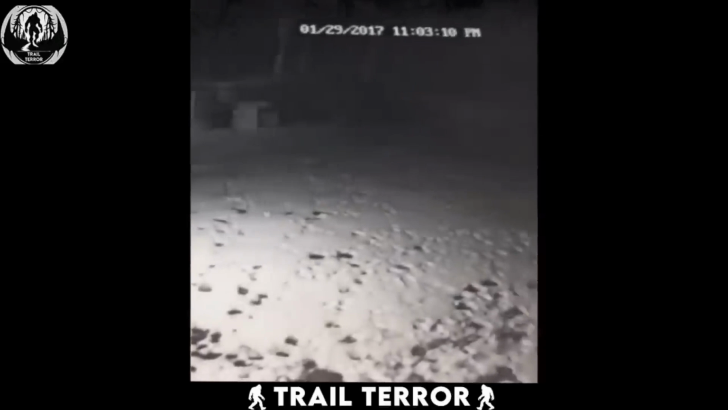The figure possesses an unusually tall body frame, with remarkably long legs. While some viewers might speculate that it's a human dressed in black overalls, the length of the creature's legs raises doubts about its human origin. What adds to the eerie vibe is the apparent avoidance of the camera. As the figure moves, it deliberately glances at the camera, suggesting an awareness of its surveillance. This behavior fuels speculation about potentially sinister and dark motives.